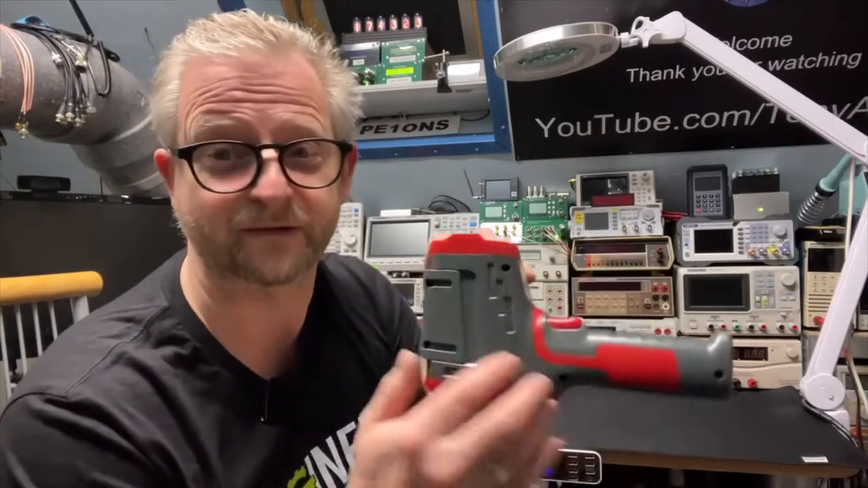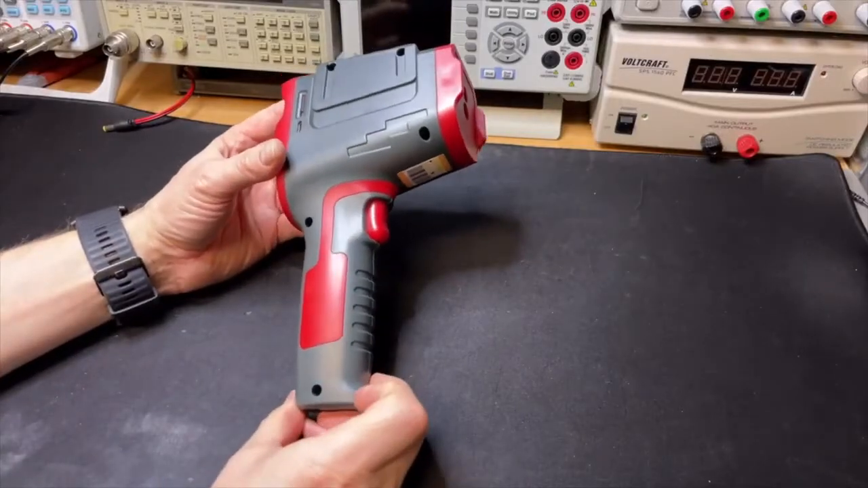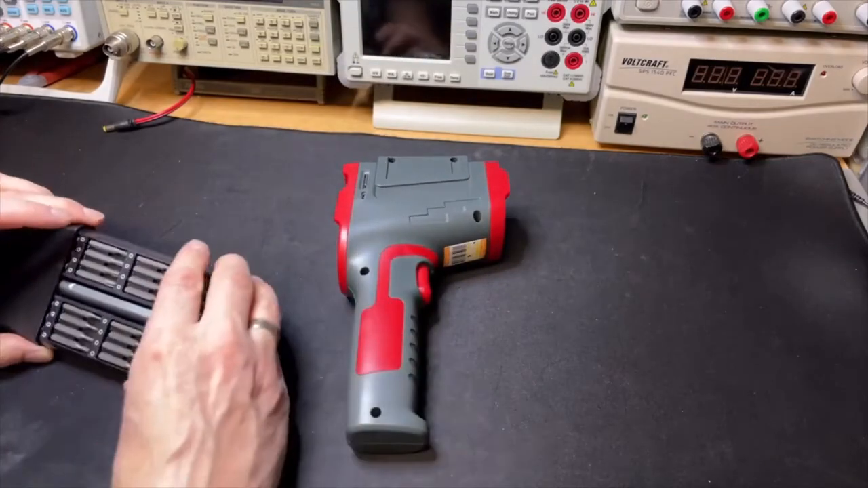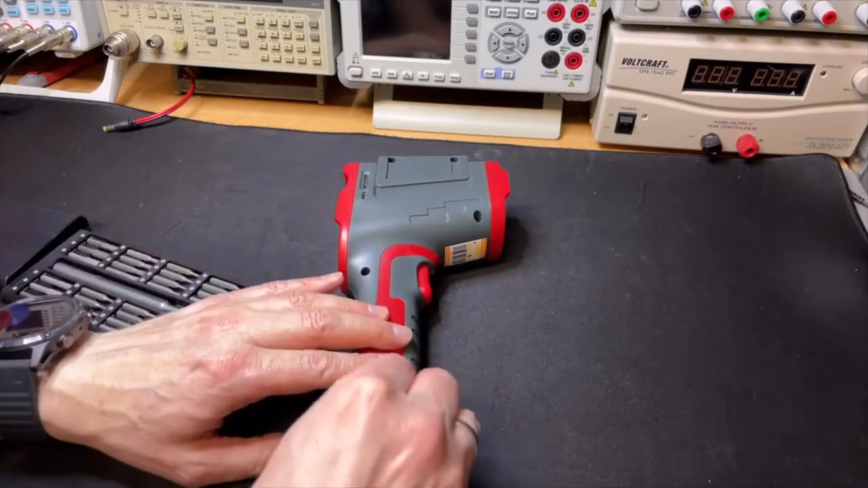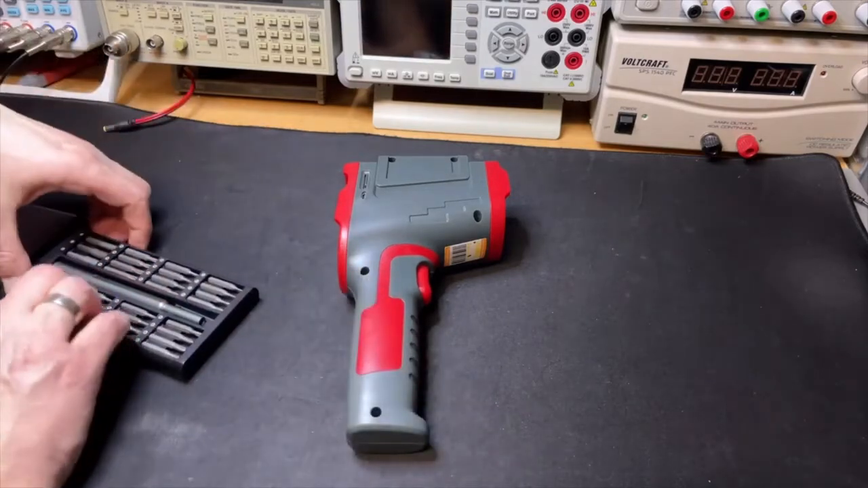I see here a few screws, so let's open it up. Well, it looks to be that it are kind of Torx or security Torx. But I do have my screwdrivers here. Let me see which one fits. No, this one doesn't.